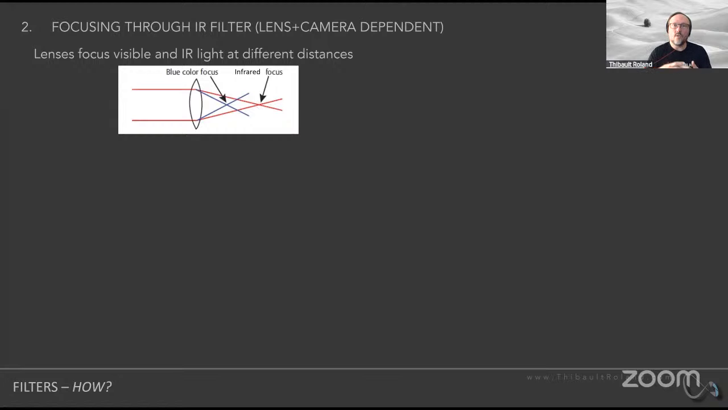Which at the end of the day really is just a fancy way of saying that if you're focusing for visible light without the filter on your camera and then put your filter on the lens, very likely, and again, this is somewhat lens dependent, but extremely likely, your image is going to be out of focus.